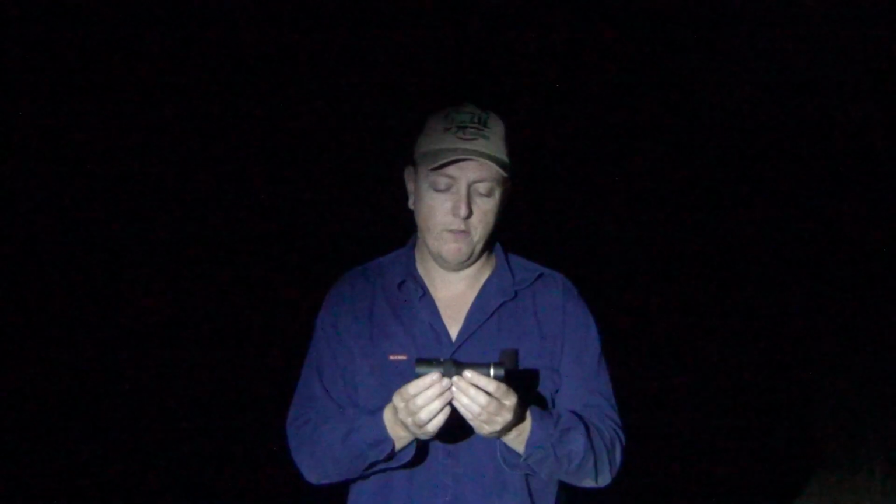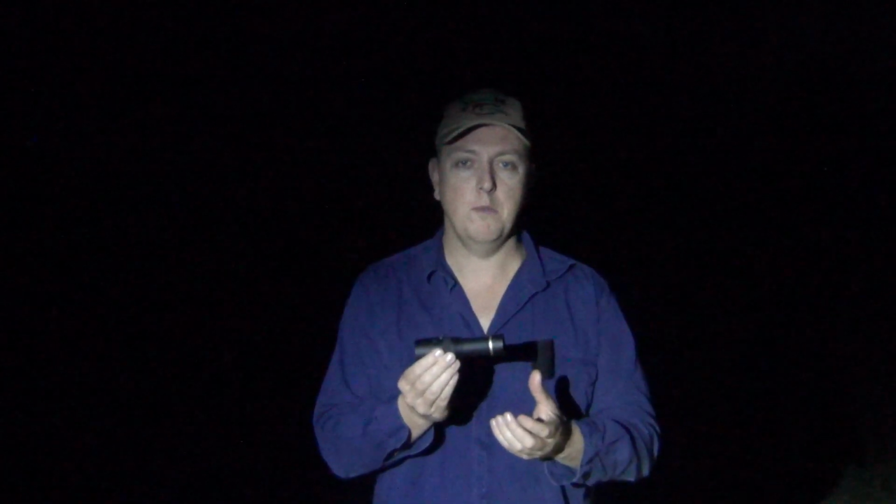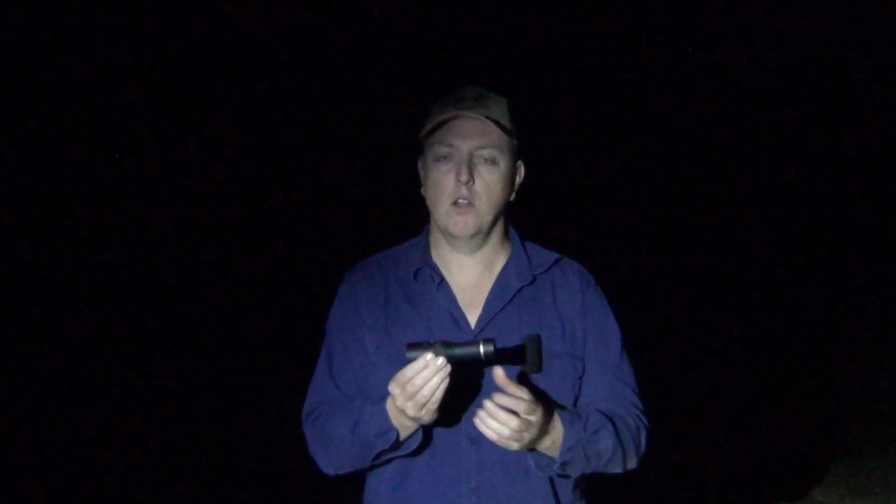So yes, I think it's a very good device, but not if you're trying to pick up heat signatures at those extended ranges. I wouldn't recommend it for that. Keep in mind, guys, that thermal imaging, if you're actually going to look at really high quality thermal imaging, you're paying big dollars for it. So the price tag for this, just under $1,000, is fair in my view.